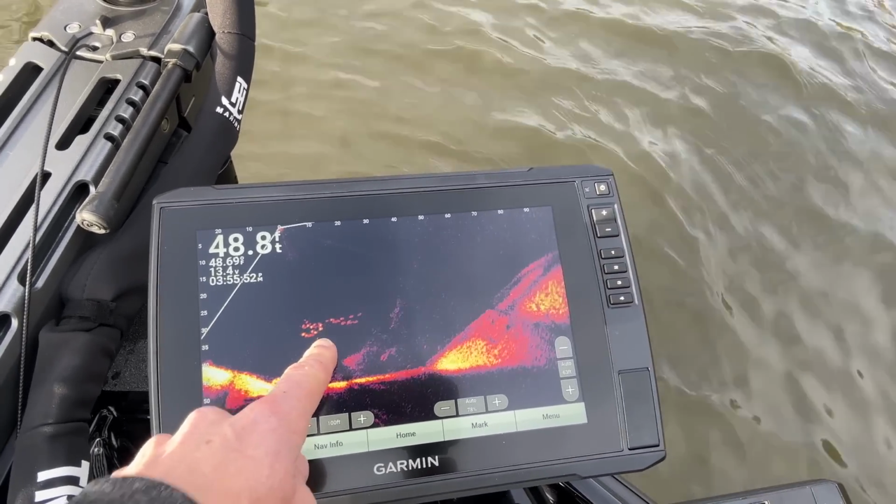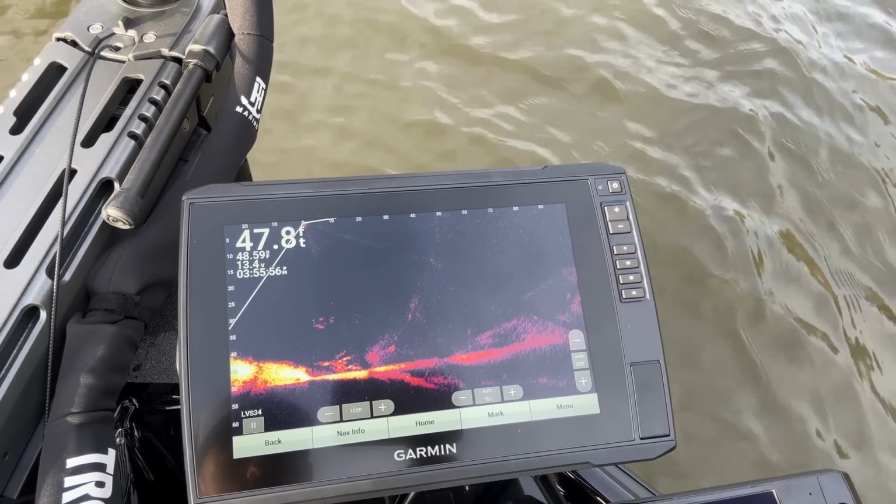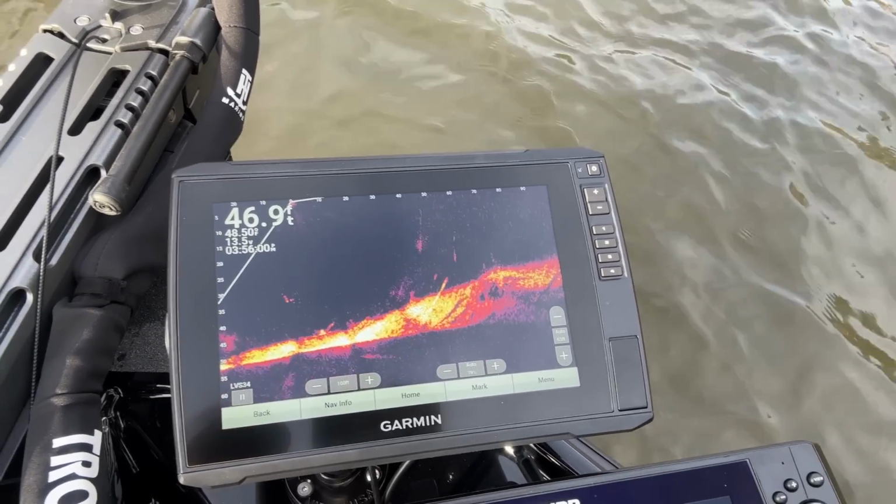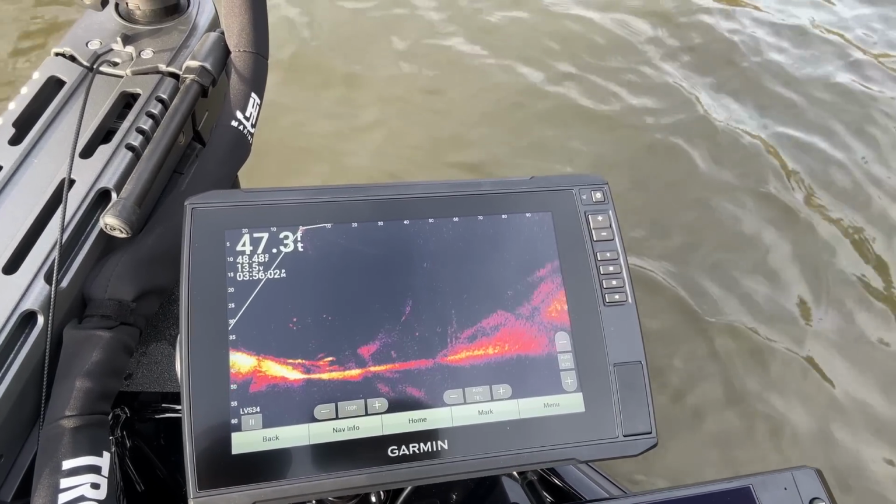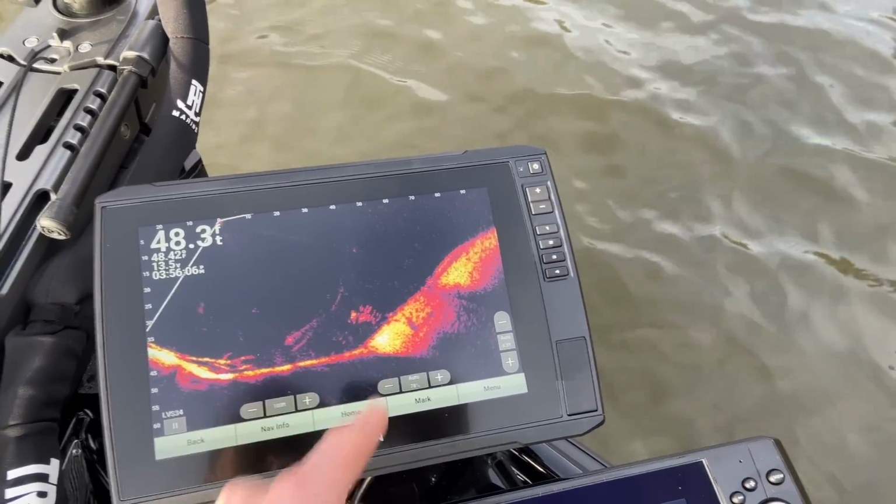You're looking, these are bait fish right here. Big school of them swimming around. I'm scanning around. I'm seeing some standing timber around here. I'm gonna scan back around. Oh, there's another wad of bait fish. There's some fish down there.